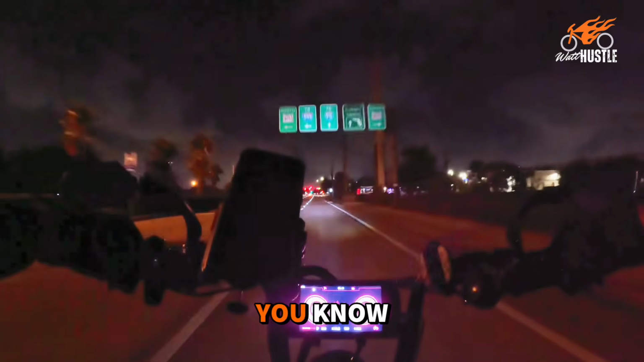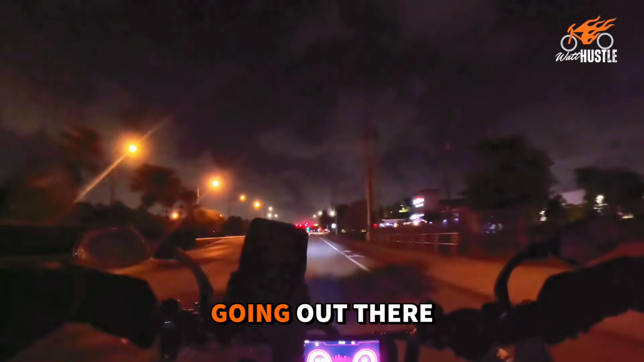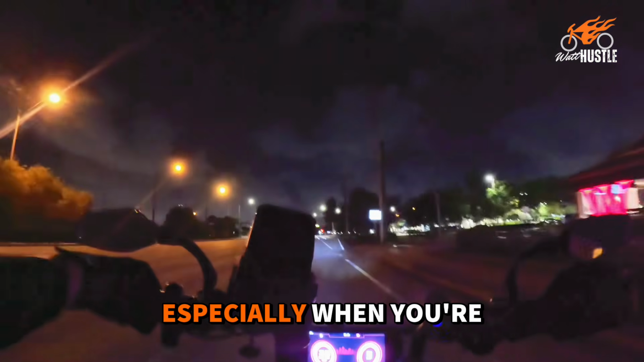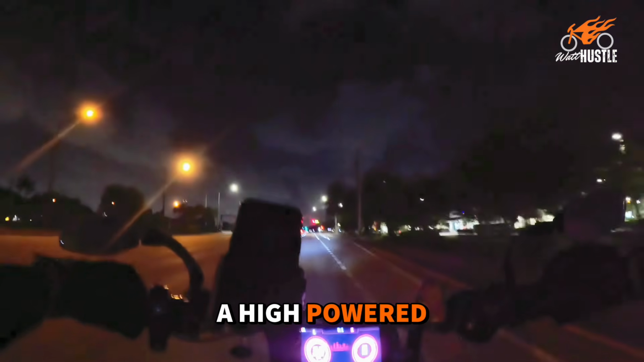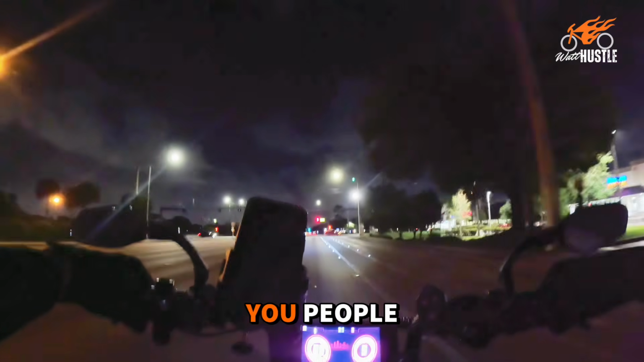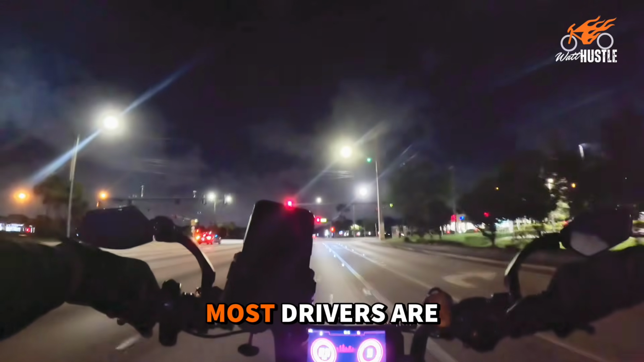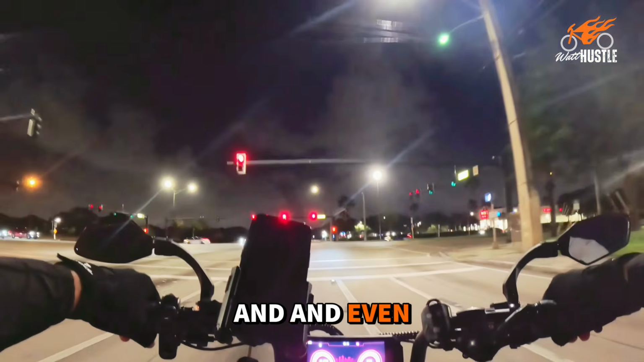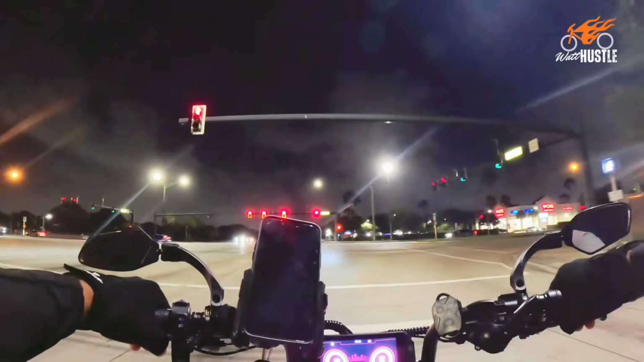It's important to go out there and be seen. That makes a world of difference, especially when you're riding a high-powered bike that goes as fast as this. Because I'm telling you, most drivers are looking for cars. They're not looking for motorcycles and even less e-bikes.